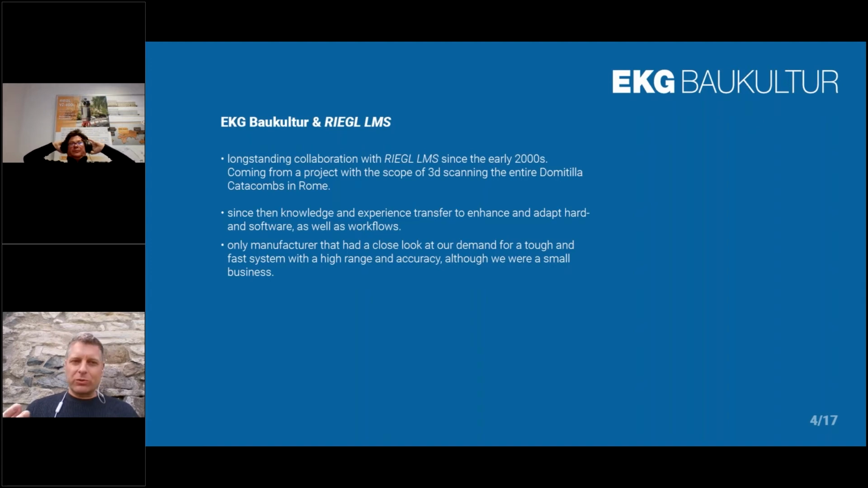Not to scan, more to survey it in 3D. It's a huge catacomb, I think 500 by 500 meters square on 4 departments, with approximately 12 kilometers of aisles. And that's when the Riegl scanner came into use because we had it at university, and Riegl is a partner that is very interested in helping the clients.